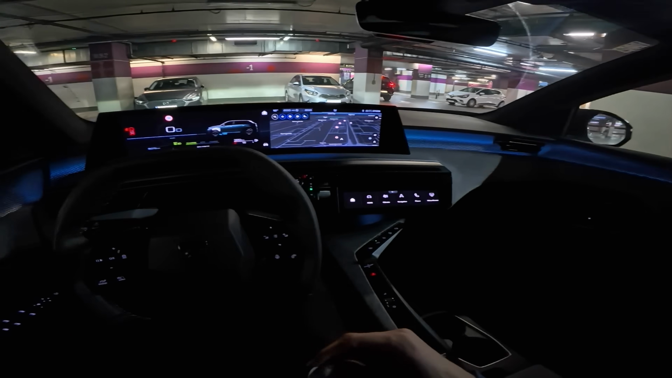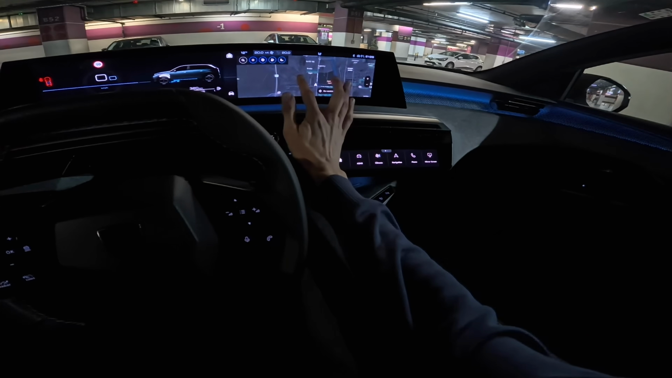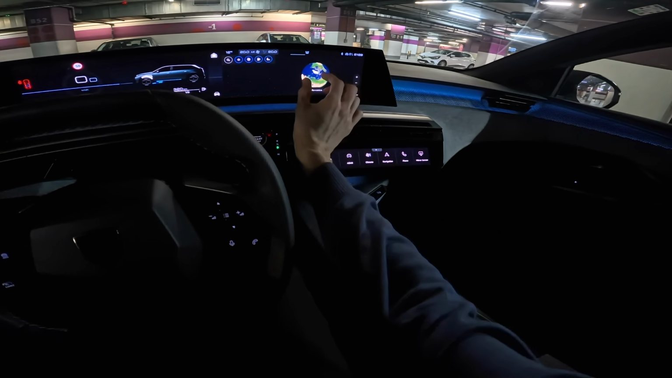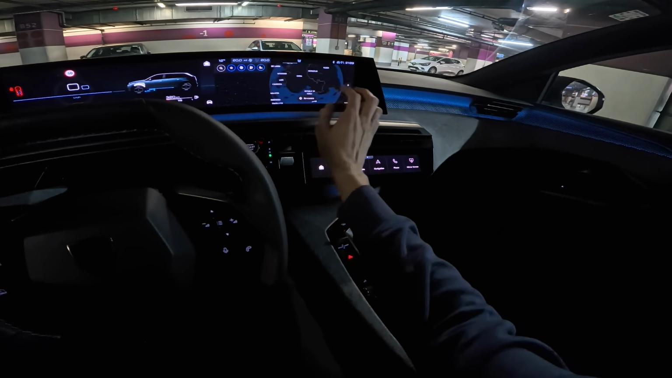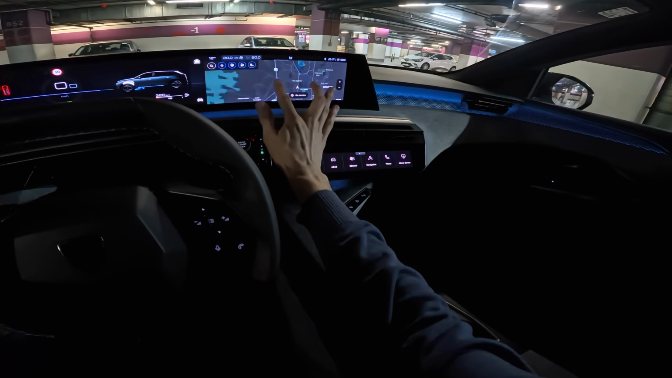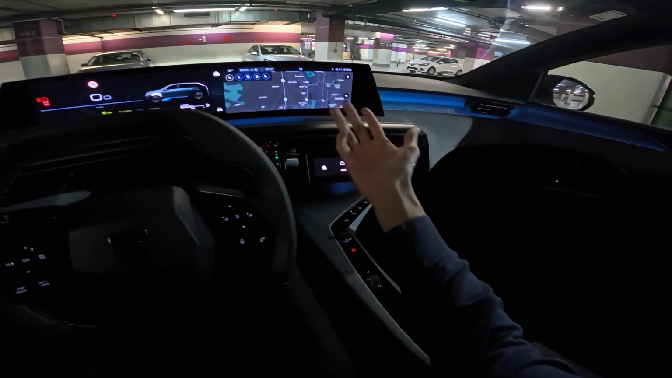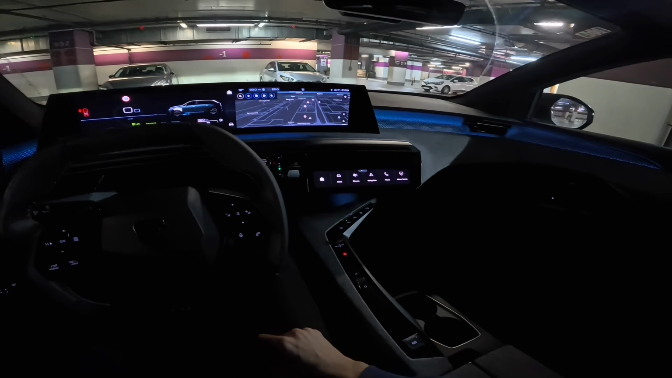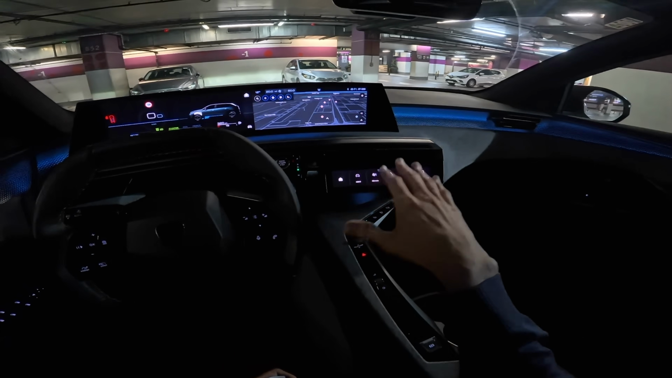technology wise. Because look at this screen. It's so fast. I already zoomed the entire planet. I mean, recenter, once again, super fast. And we know the past model, it was super laggy. So this one is a big step up.